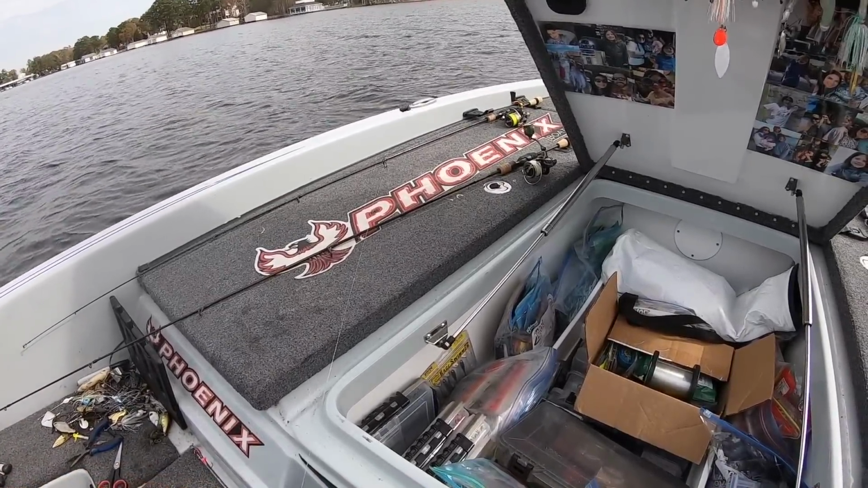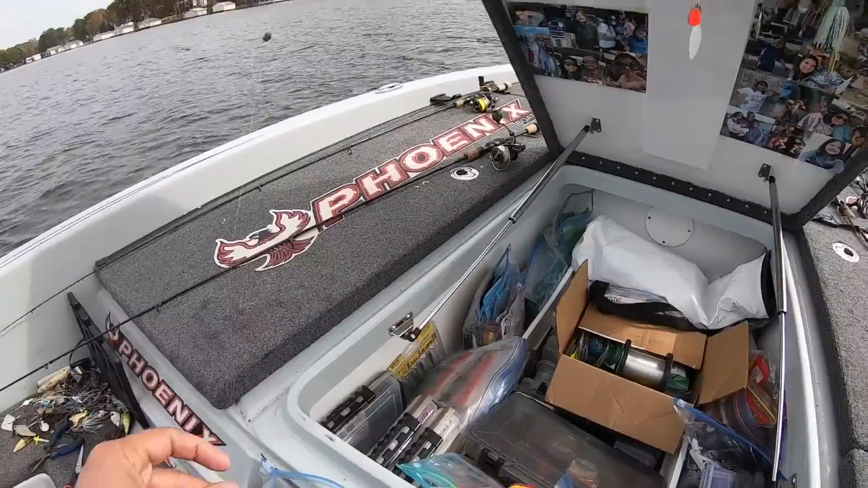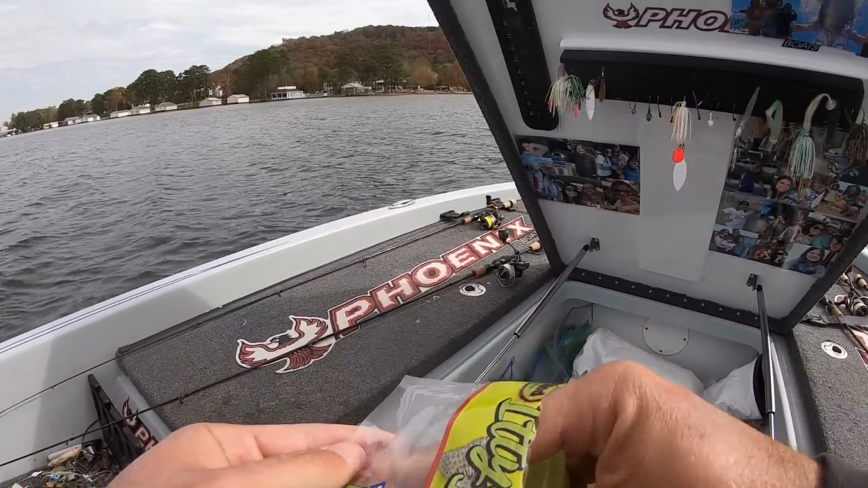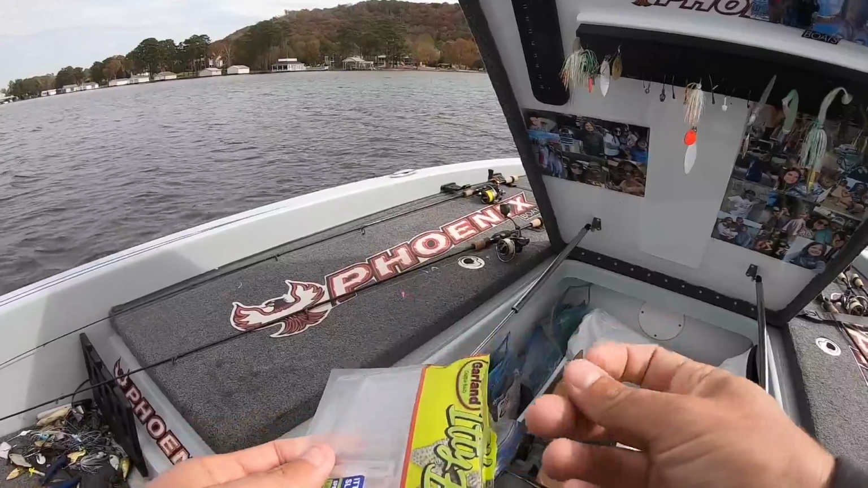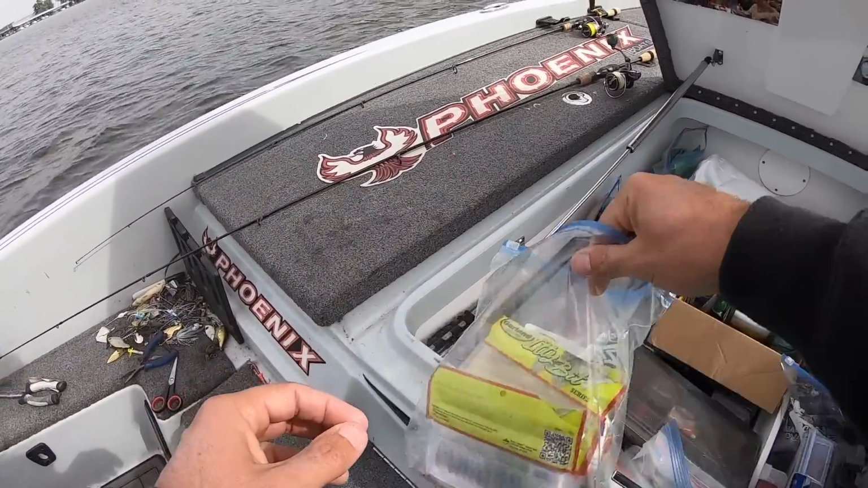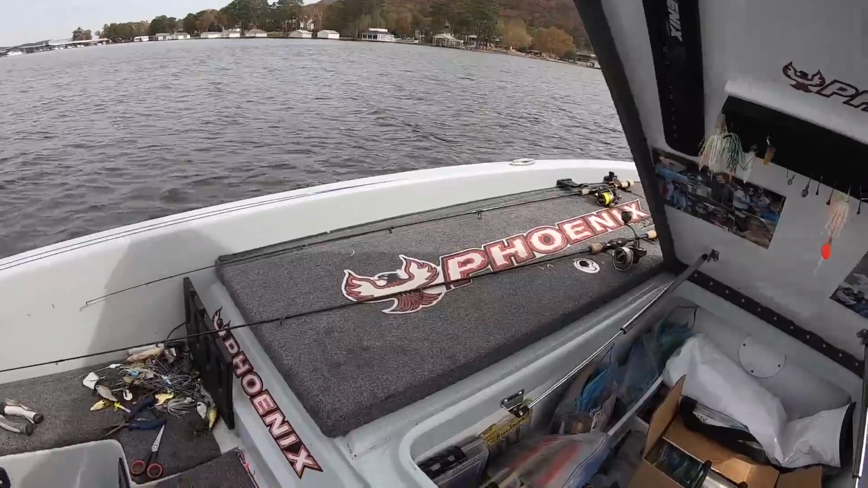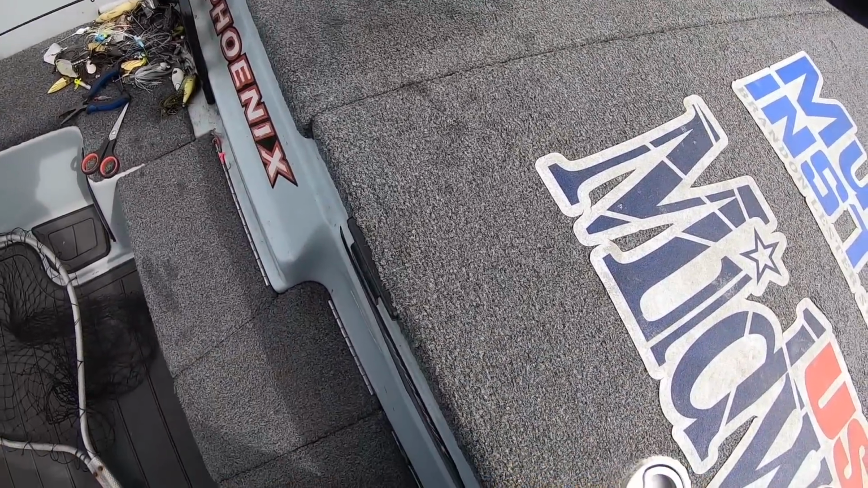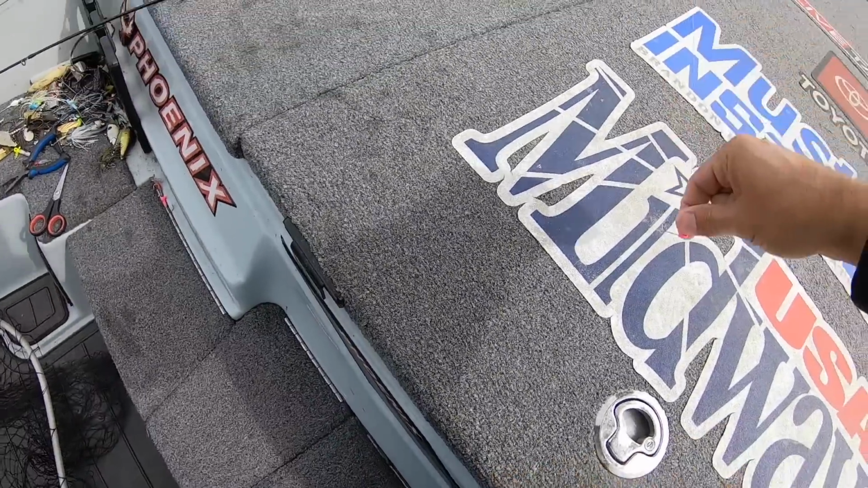So what I'm gonna do, I'm gonna throw this Bobby Garland itty bitty in there. It's got a little kicking tail on the back of it, and sometimes just a little bit of action in that tail will make all the difference in the world. It'll get them fish to bite. So that's what we're gonna try.